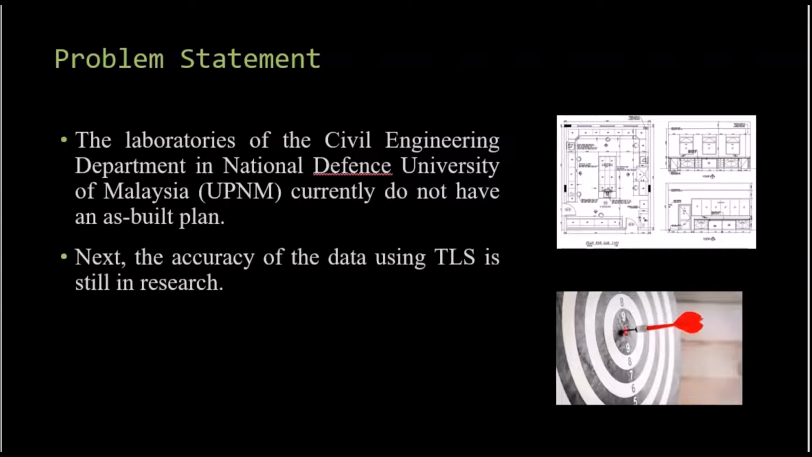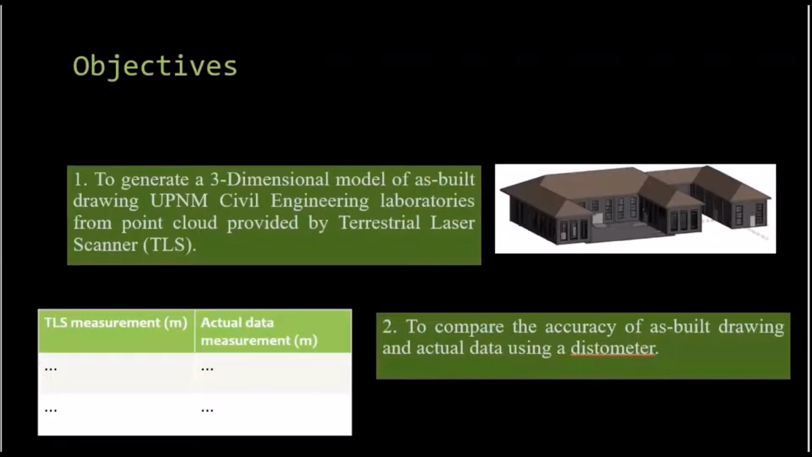The problem statement for this study: firstly, the laboratories at the Civil Engineering Department in the National Defence University of Malaysia, or UPNM, currently do not have an as-built plan. Next, the accuracy of the data using TLS is still in research.